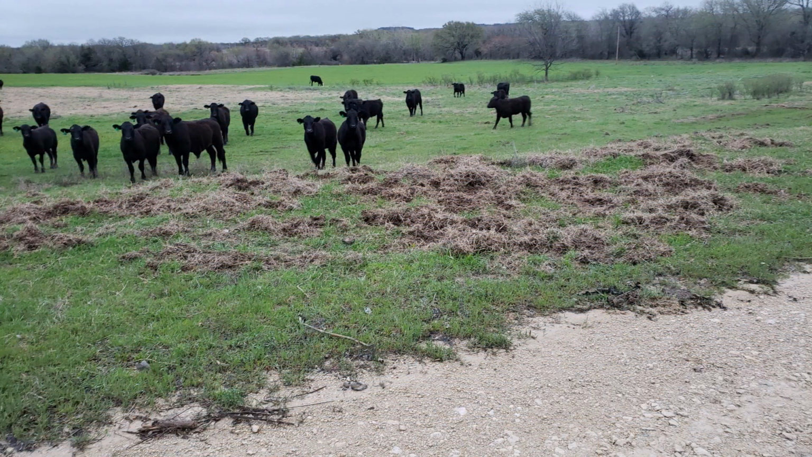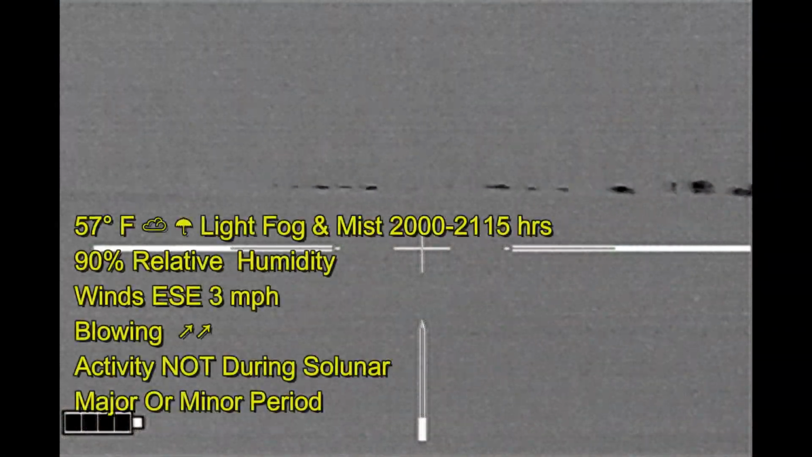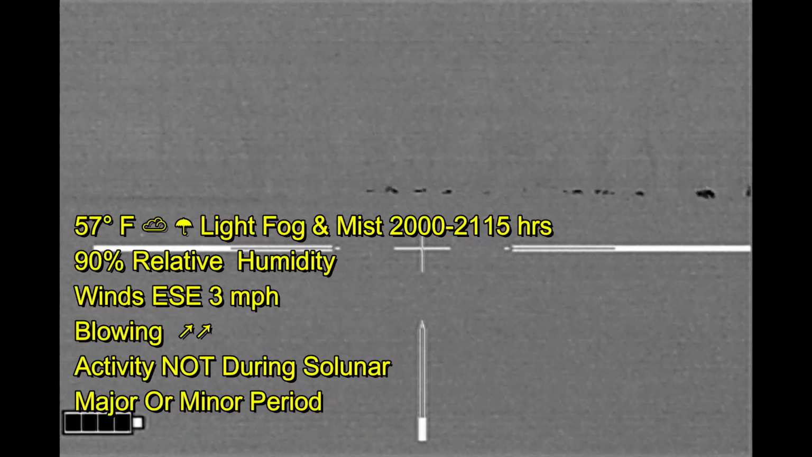Armadillos. When hunting up in North Texas, the landowner said he had some issues with hogs rooting up his property. They've got rooting on both sides of the road. A little while later, sure enough, the hogs did show up. Weather conditions were absolutely terrible.